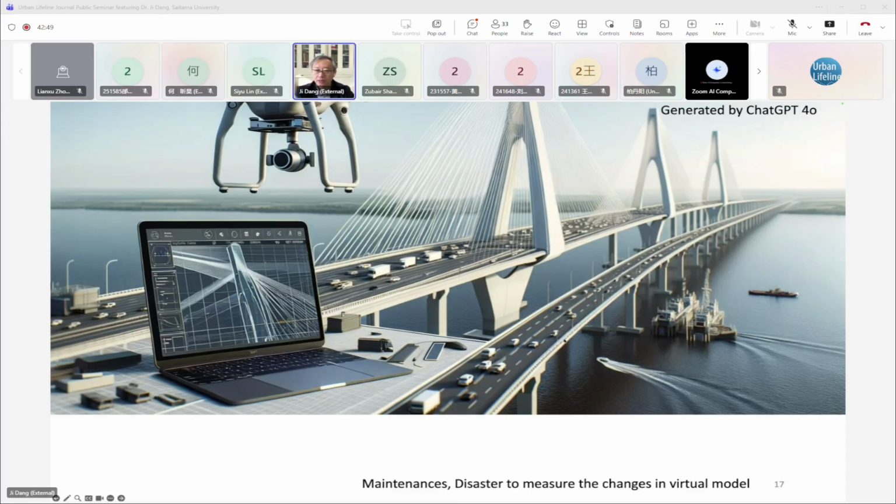Not only in the disaster time, but in the maintenance process, we should start to do 3D model reconstruction and survey and accumulate the data so that we can compare it with the bridge damage when an earthquake or other natural disaster happens.